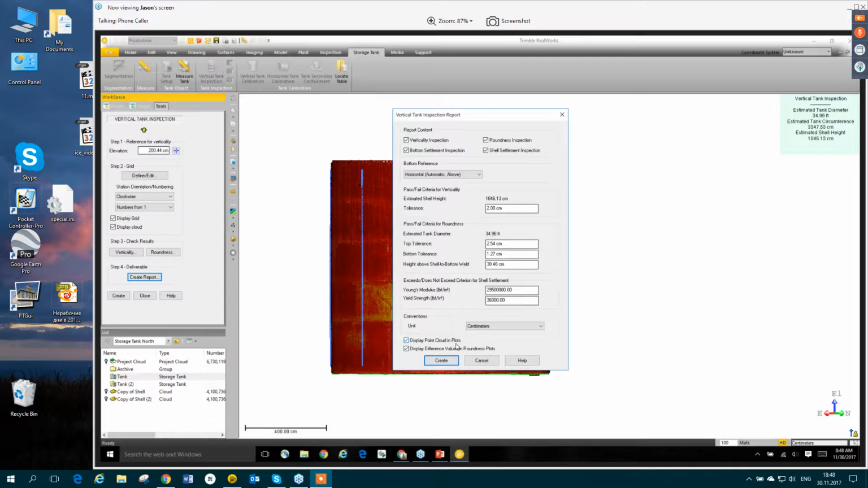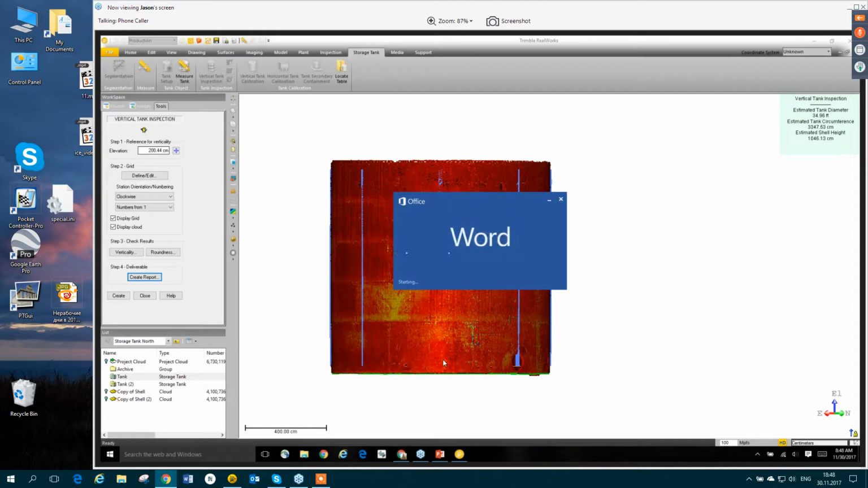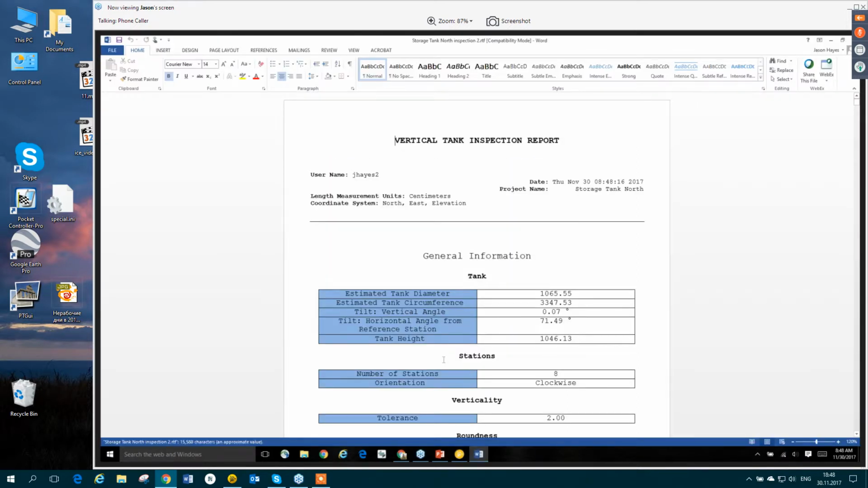Now you can have the point cloud displayed in the graph and the report or not. I'll just choose not to have it. And then click Create. So it's very quick to create this report. And then it's going to create it in an RTF, a rich text file format that we can look at inside of Microsoft Word. That allows us to make changes. Whoa, I don't know what I just did there. Okay.